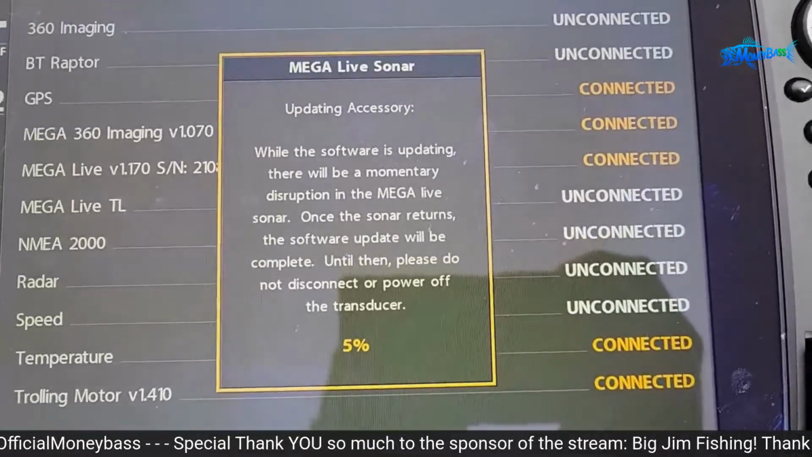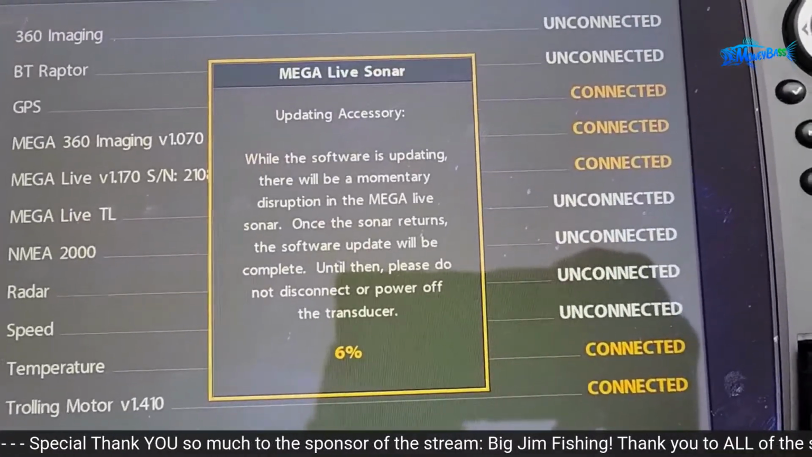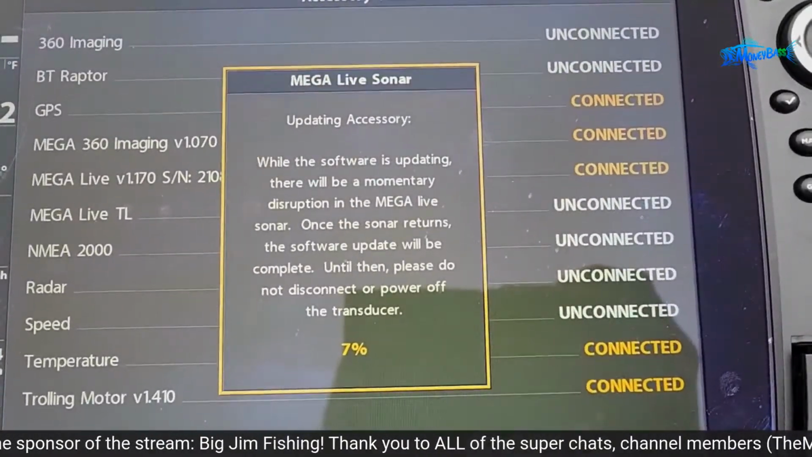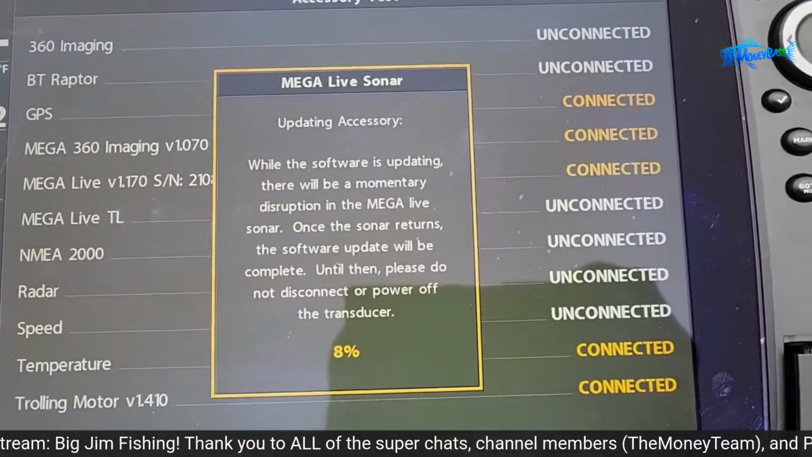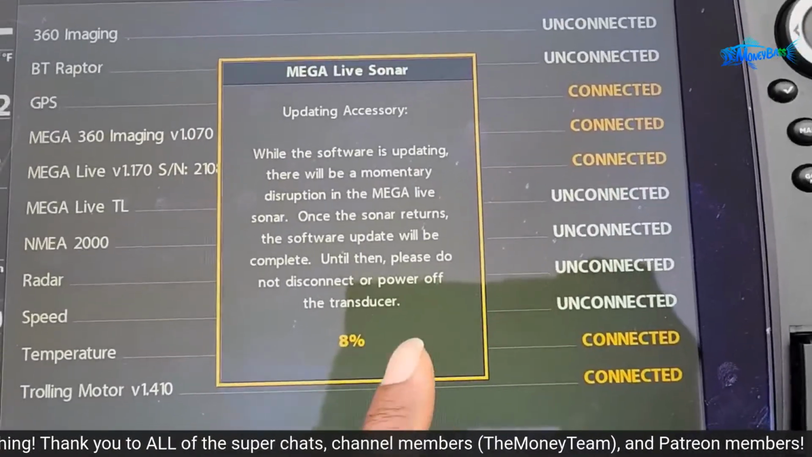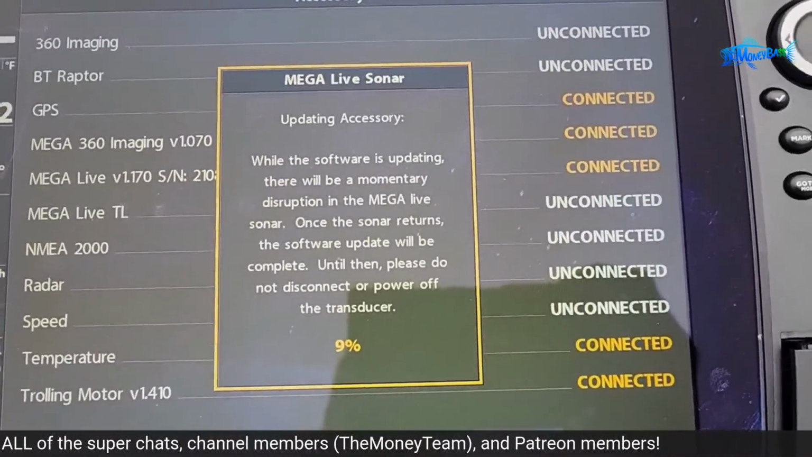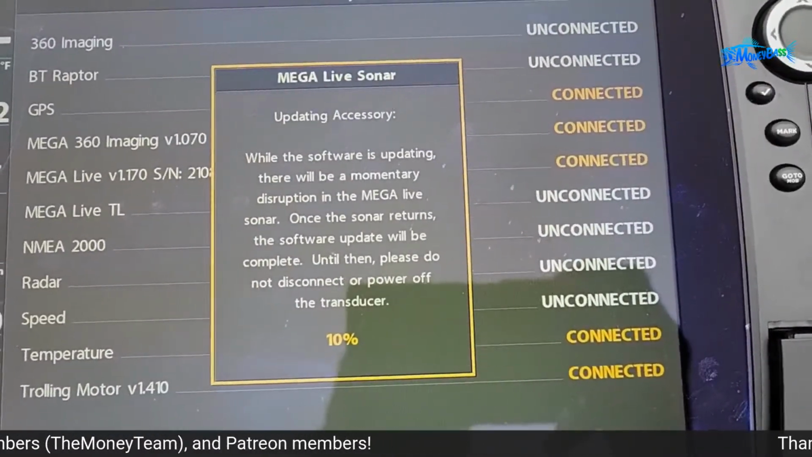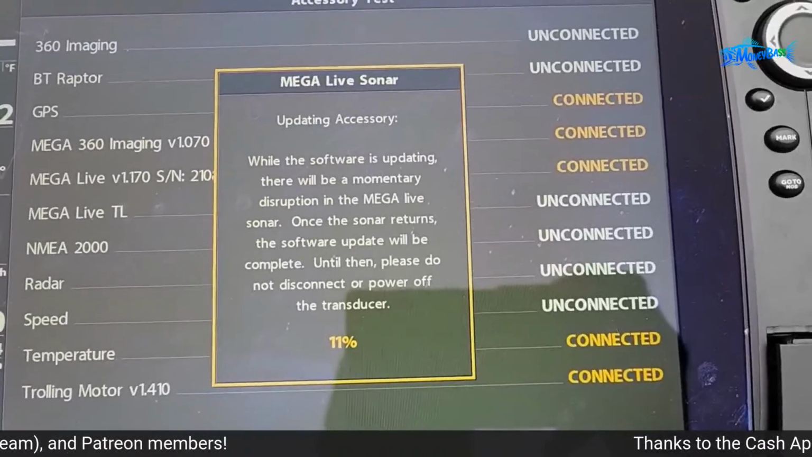So for me, I like to ensure that my batteries are fully charged, and I do this at home just to ensure everything is fine. It says this process may take up to 8 minutes, and you see the counter there. So all we will do is just watch this counter, and I will probably speed up the process a little bit so we don't have to wait through this entire thing.